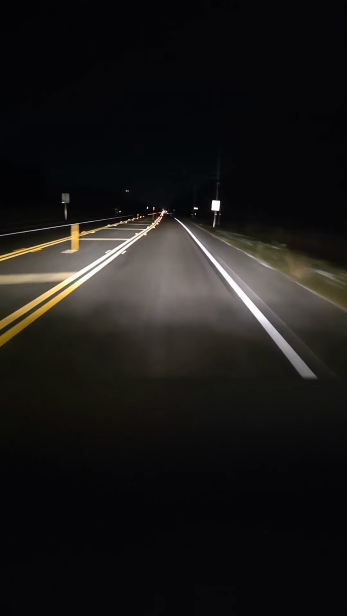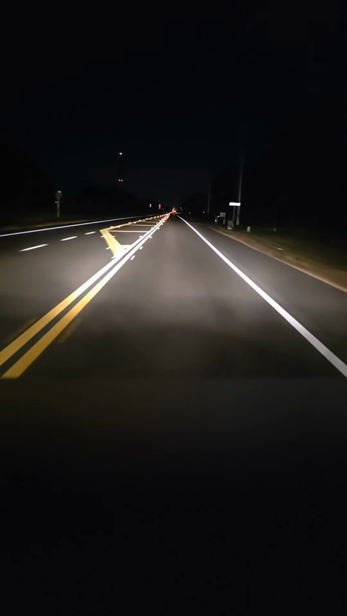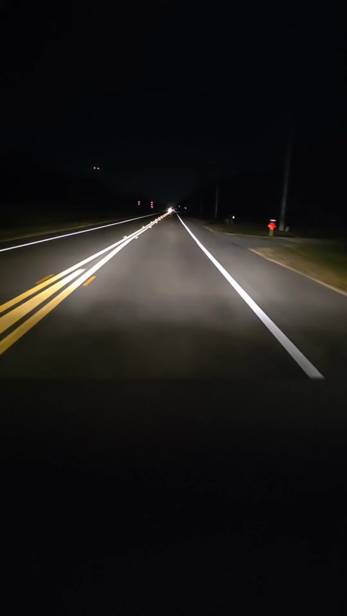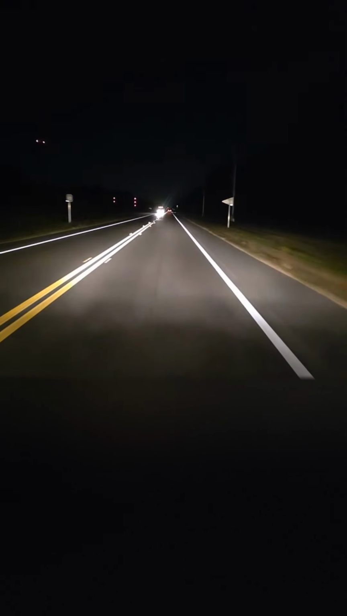Speed limit's 60 and I'm doing 60. See, there's right there, 60. So yeah, you still have to pay attention, even for people. I'm just saying you have to pay attention.